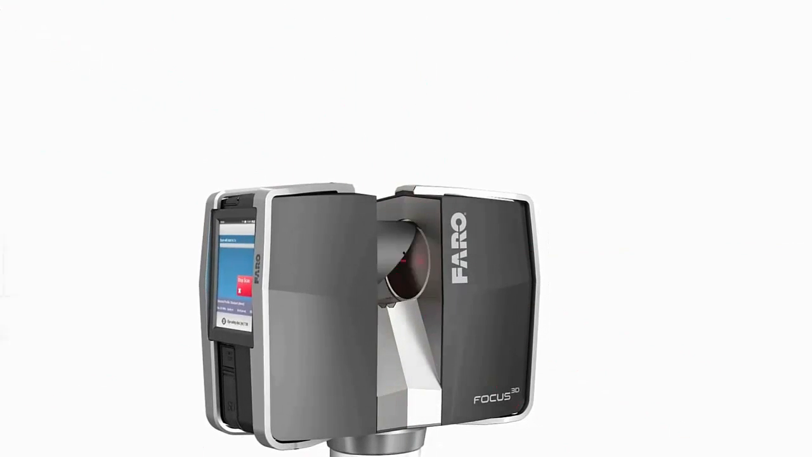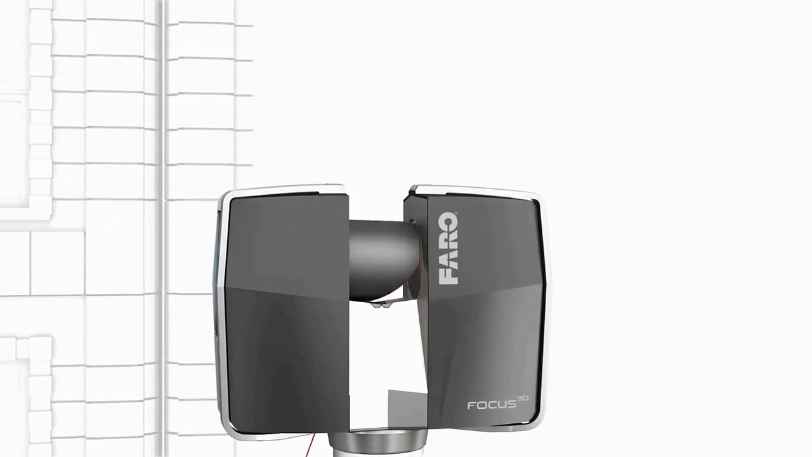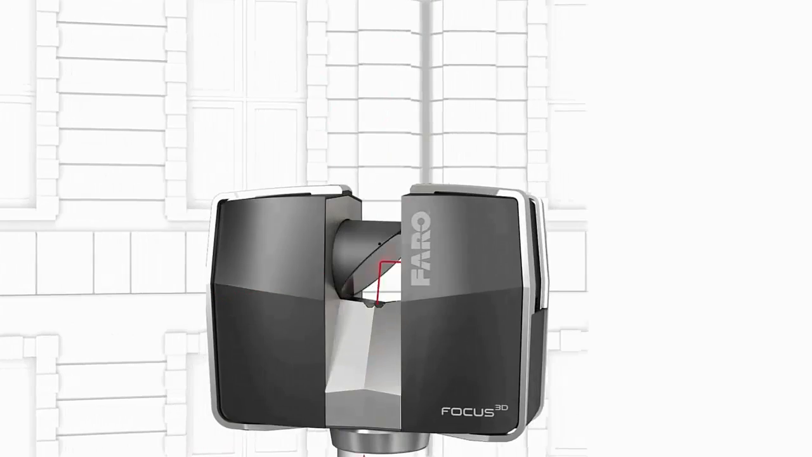As the mirror spins vertically, the laser captures a column of points in 3D space. As the base rotates horizontally, the scanner captures a full 360-degree dome of all of the data around it.